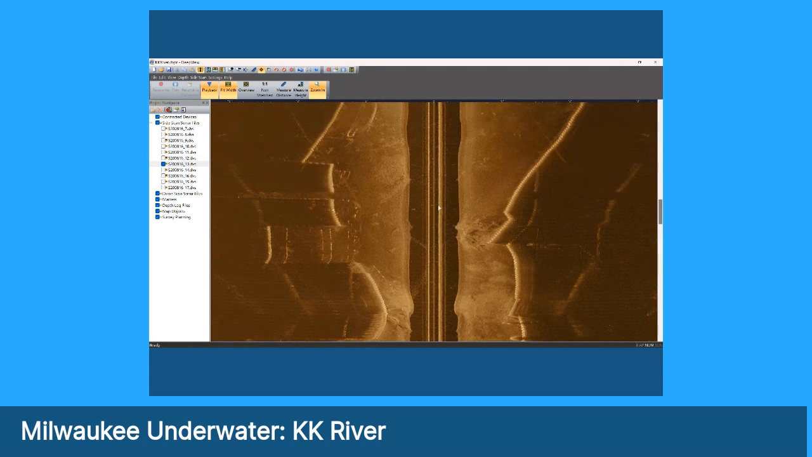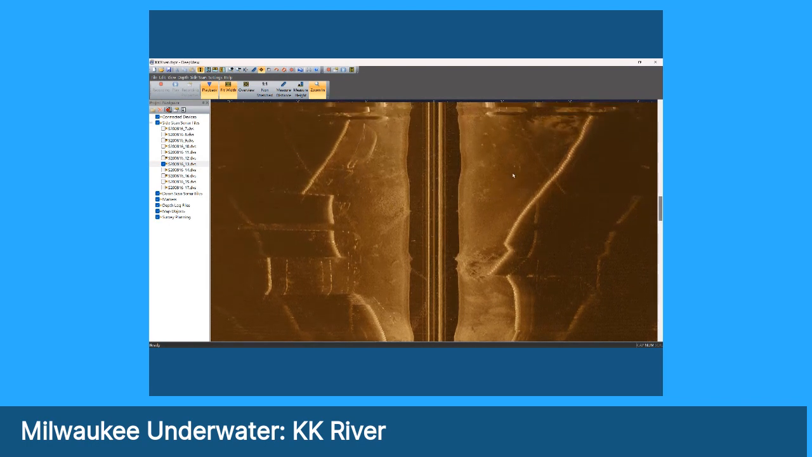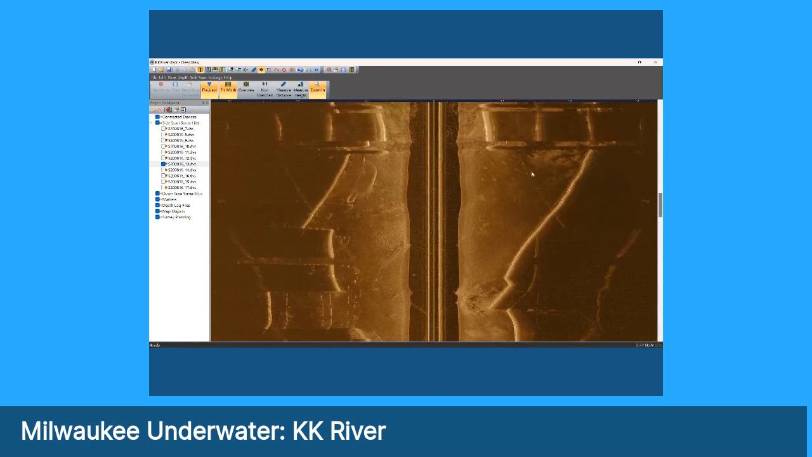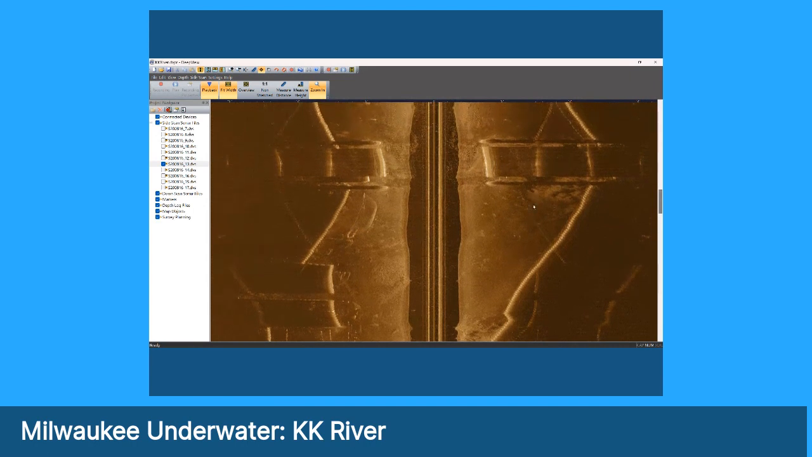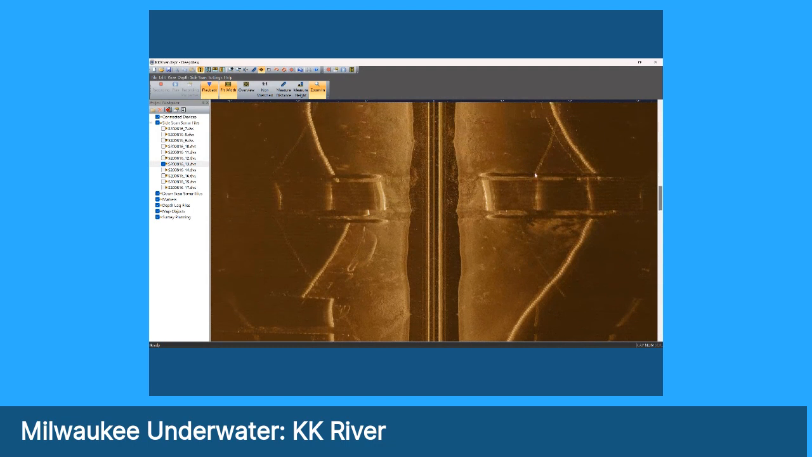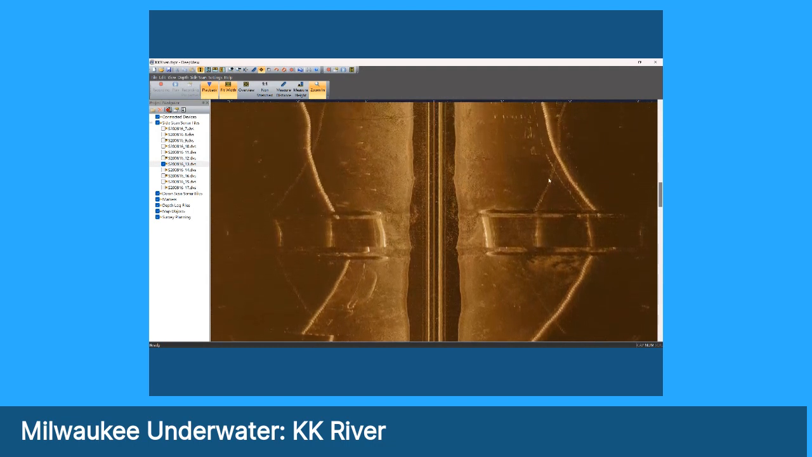Continuing up the river, you can see there's some debris that's been dumped in various places by industrial work. Here we come up on the next bridge. Now, I should mention there are some historical vessels that were abandoned in here, but were removed. And this is part of the reason why we're side scanning the river, is we want to make sure that there are no other historic vessels in here that are below the waterline.